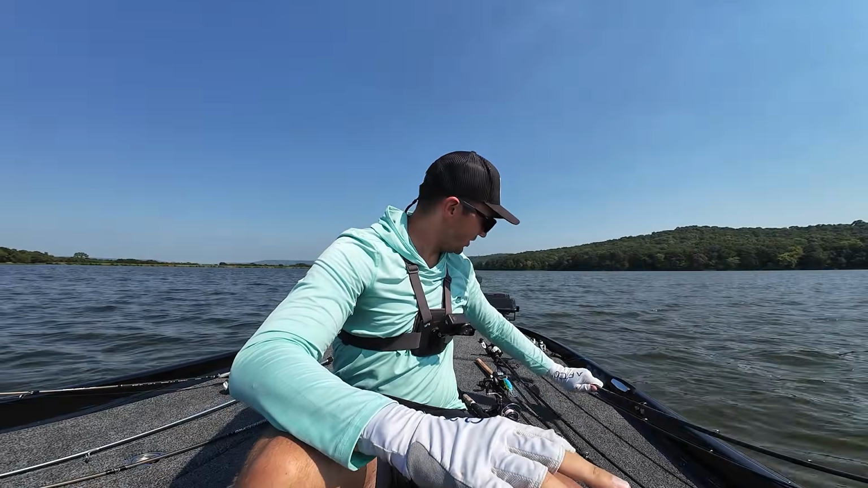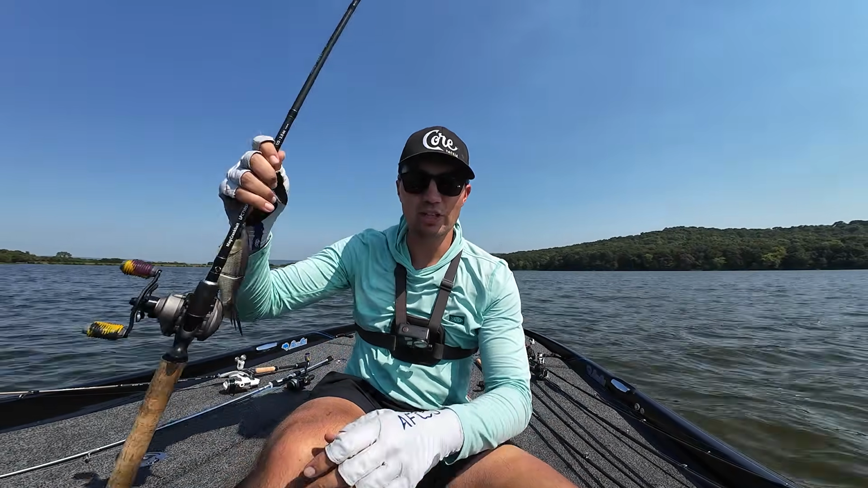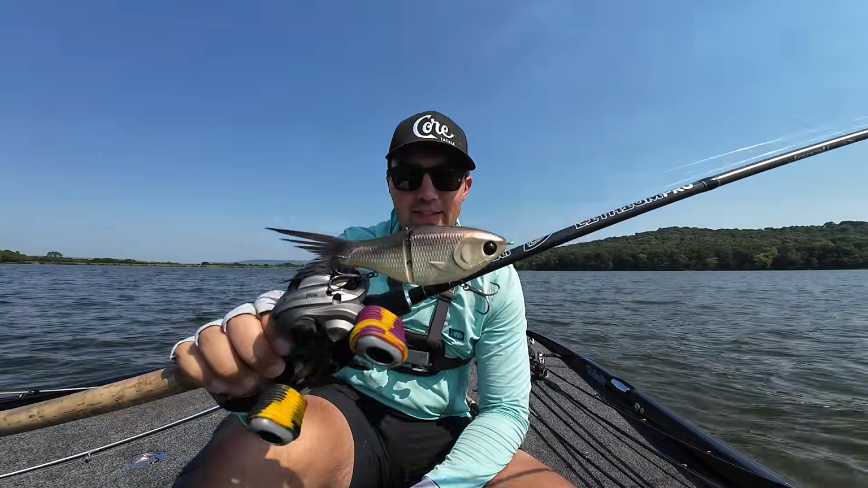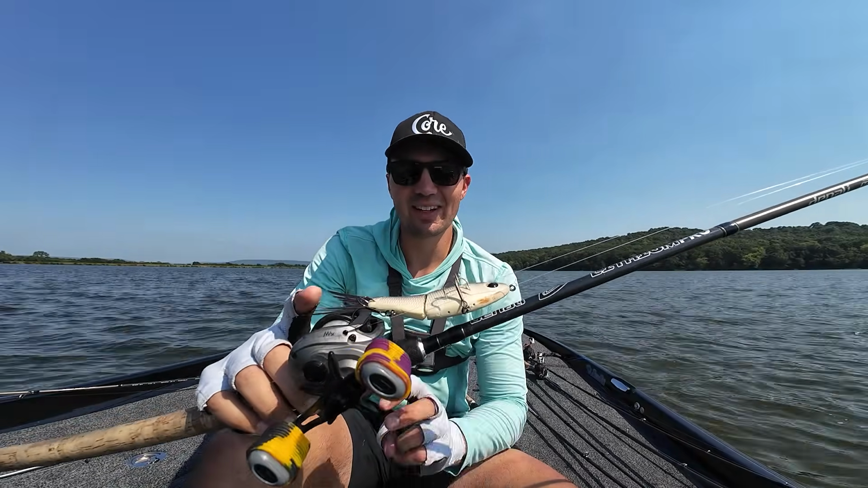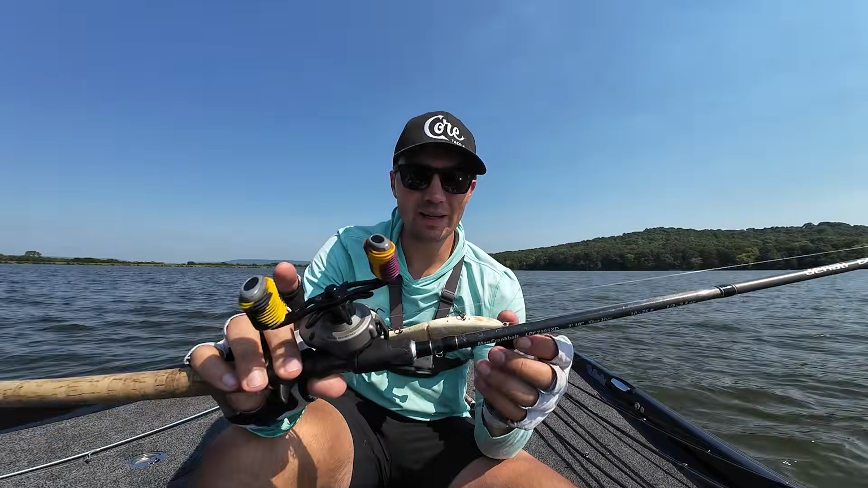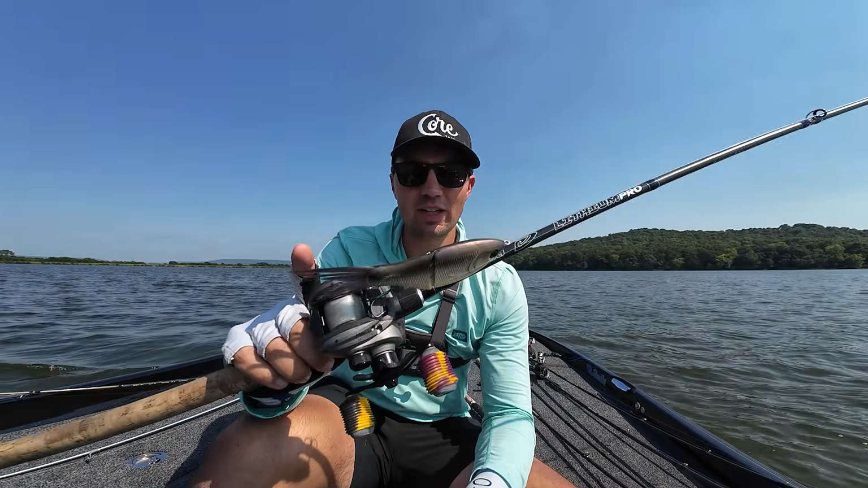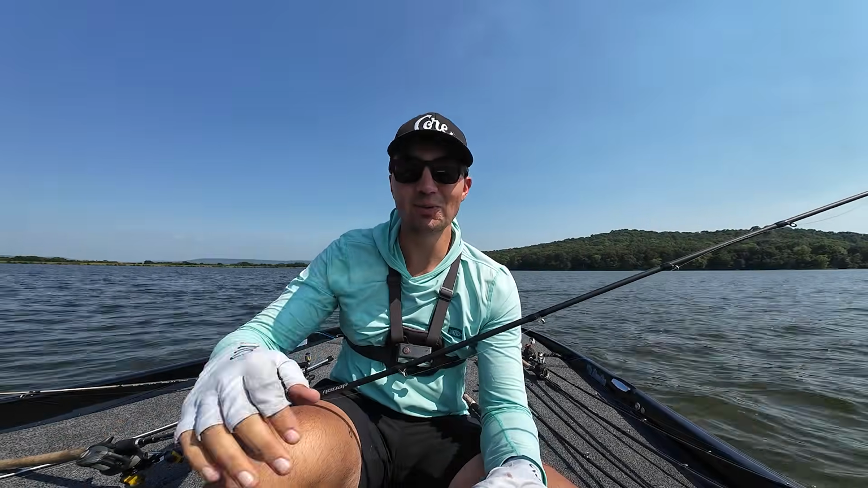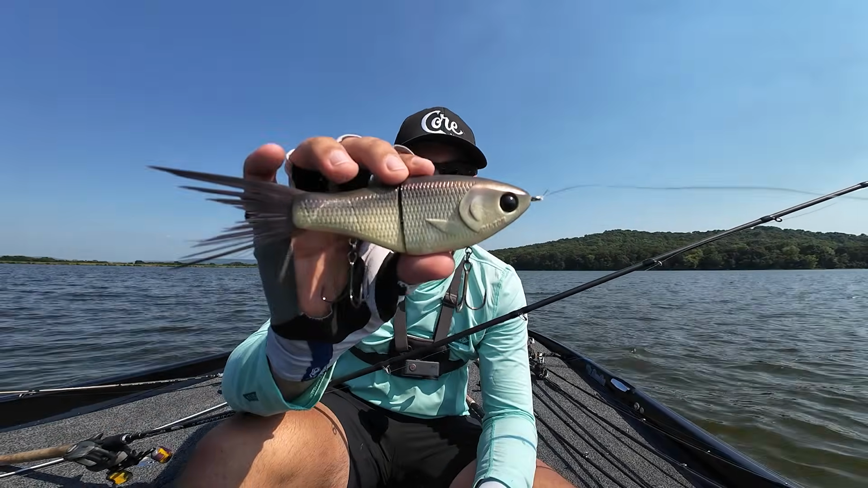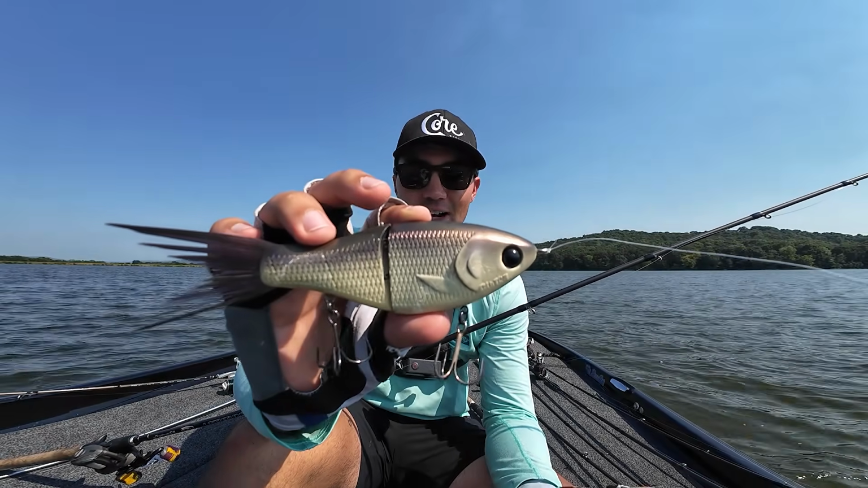Again, not today. So we tried all that stuff, and the only thing that got our bites and got those fish kind of excited was that glide bait. Now again, we're not on the best lake in Arkansas today. This is what I would consider a very normal lake, and despite that, we actually got the glide bait to work. And the concept for this video was, can you make the glide bait work? And honestly, the glide bait was the only thing that was working. So I think that's actually a pretty cool discovery, because maybe I would have come out here with my standard baits and not caught anything.